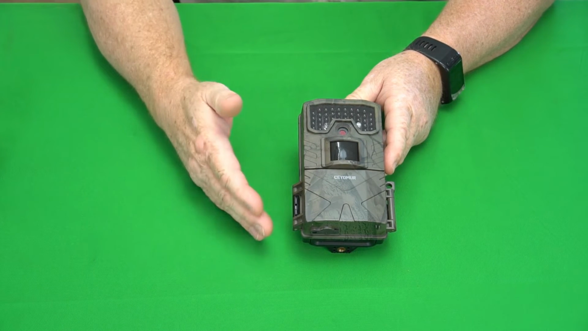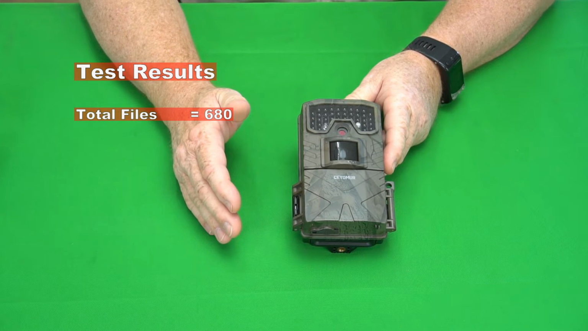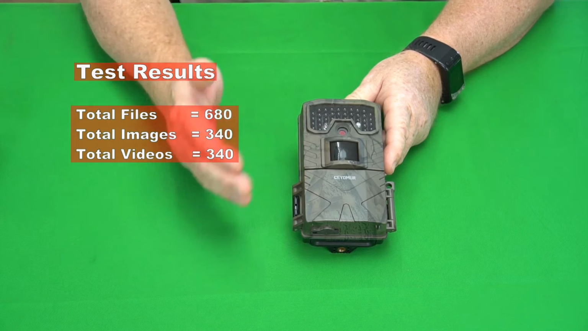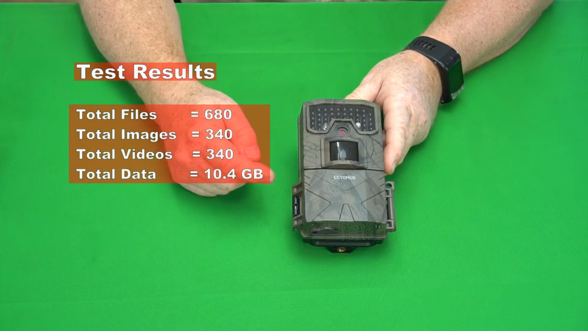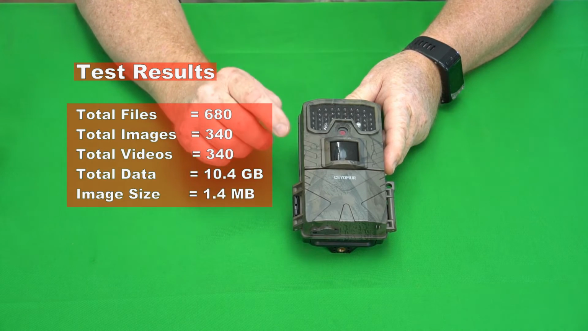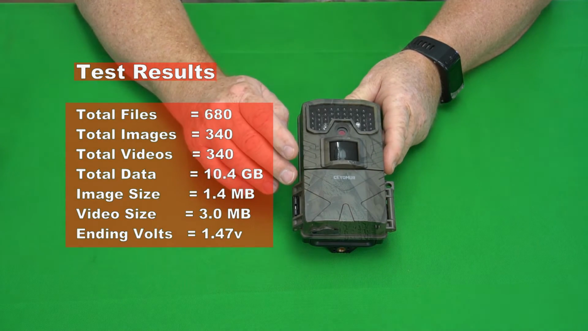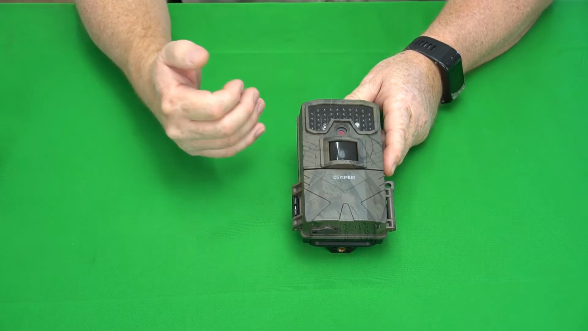After that time, I pulled it out of the field, and it had a total of 680 files on it. That's a total of 340 images and 340 videos. The total data size written on the card was 10.4 gigabytes. The average image size was 1.4 megabytes. The average video size per second of video was 3 megabytes. And the ending voltage on the batteries was 1.47 volts. Okay? So let's talk about those results real quick.